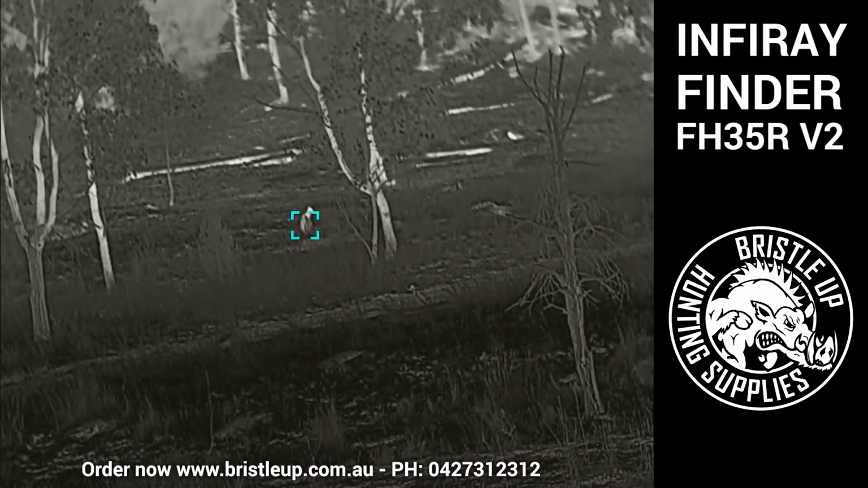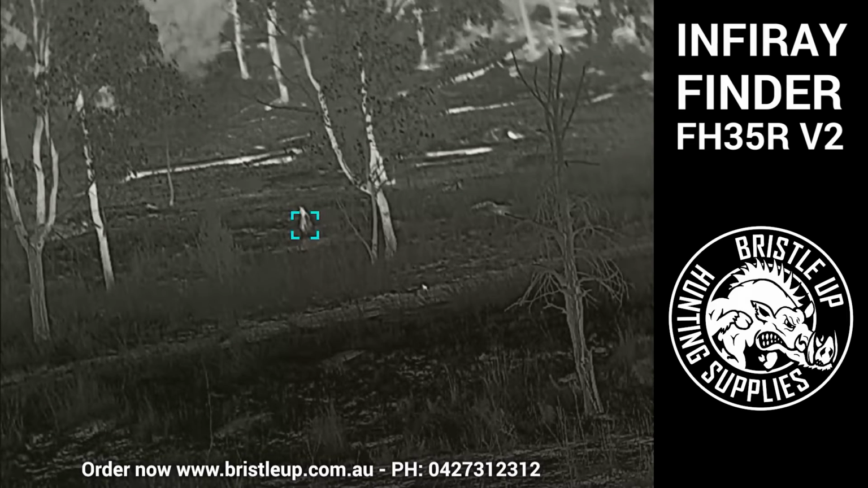Another kangaroo there. Fortunately, you can't always pick and choose what you find when you're out and about, so you're going to see a lot of kangaroos because there's plenty of them around.